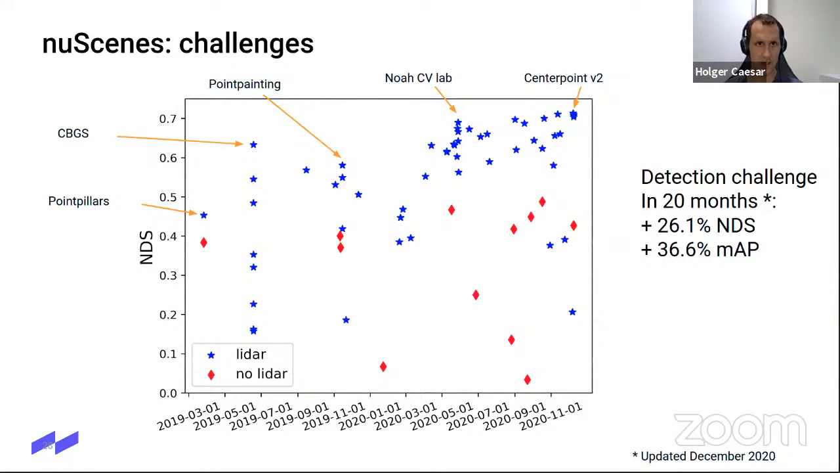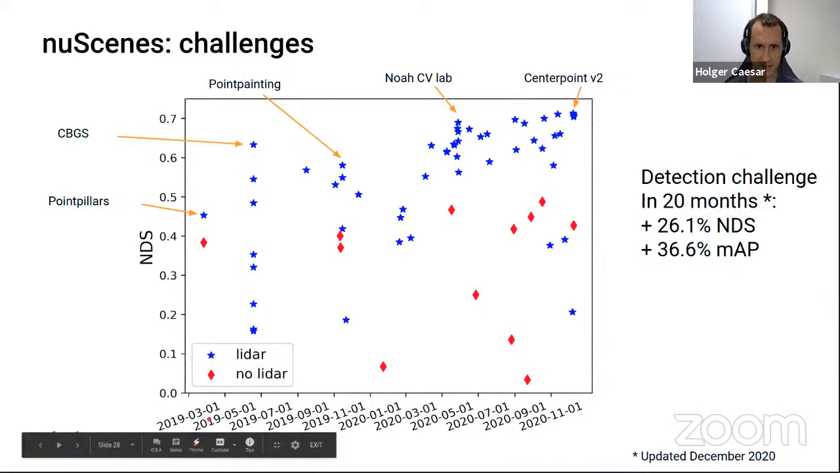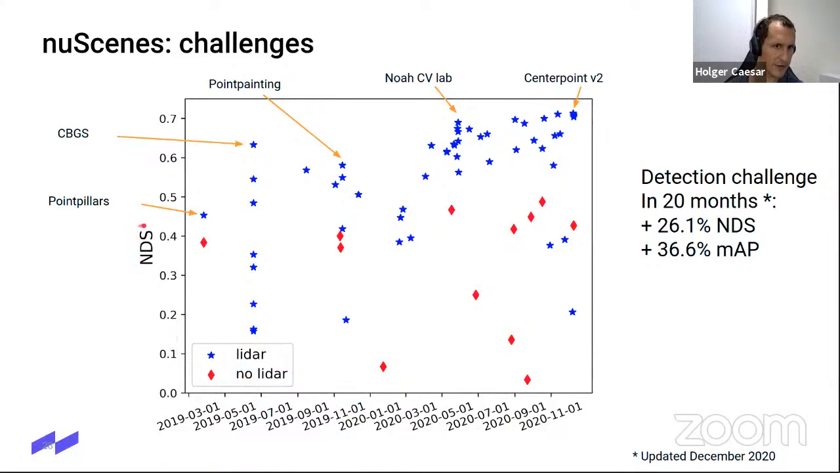And I just want to show you this plot here. This is from the detection challenge. You can see the date of the submission at the x-axis, and then the performance is our own metric called the nuScenes detection score. We will talk about that in a second. And it's quite interesting to see. So PointPillars that I presented to you is already a bit old. It's from early 2019, roughly, or maybe late 2018, even, CVPR, that achieved state-of-the-art performance back then.